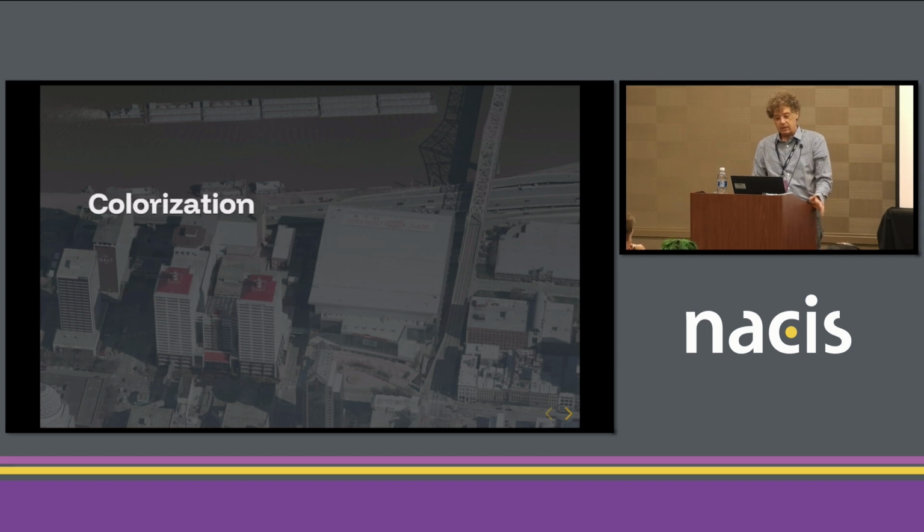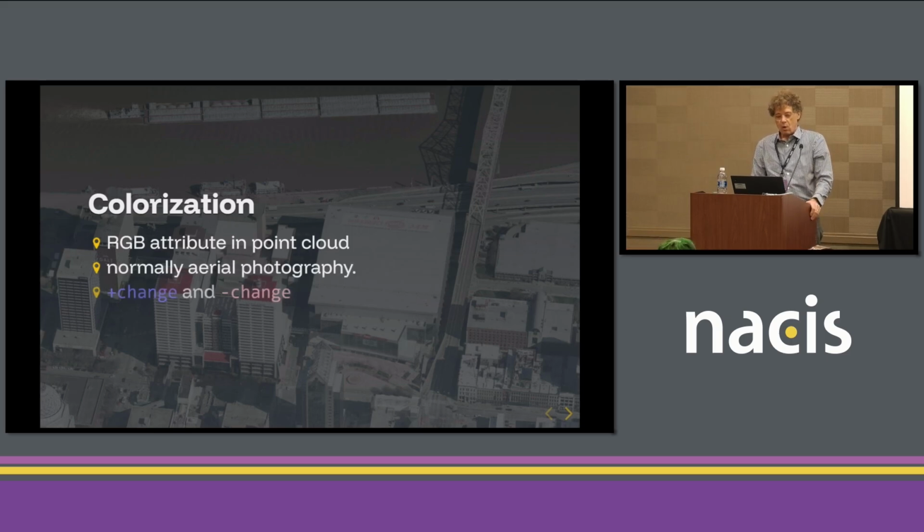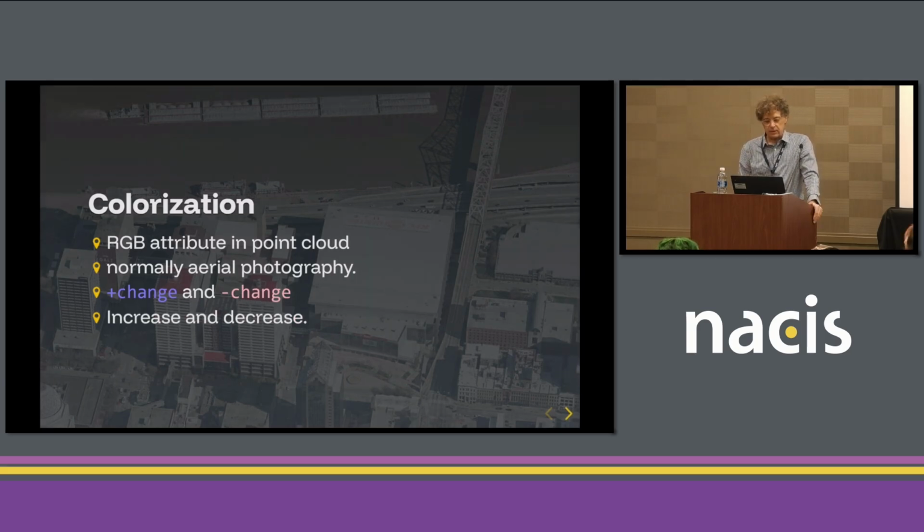So we have to colorize. Instead of using that RGB that I showed in the previous slide, let's see if we can find change in these digital surface models, right, where if you subtract the older from the most recent point cloud, if you have increased height, it's going to be a positive value. If you have a decrease in height, you have a negative value in that area.